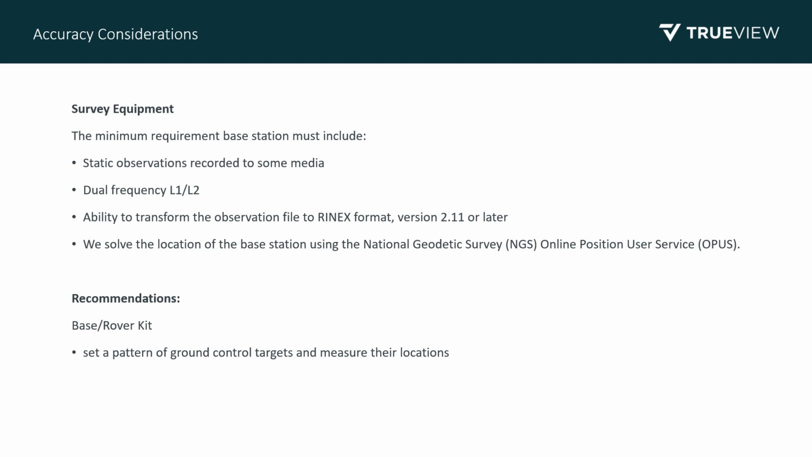Other considerations: with all systems, it is our recommendation that you have a base rover kit. If you only have a base system, that's fine. You'll just want to make sure that it's L1, L2, and has the ability to export a RINEX file.